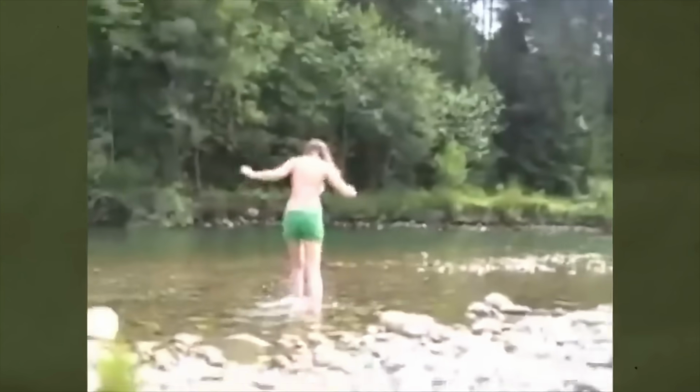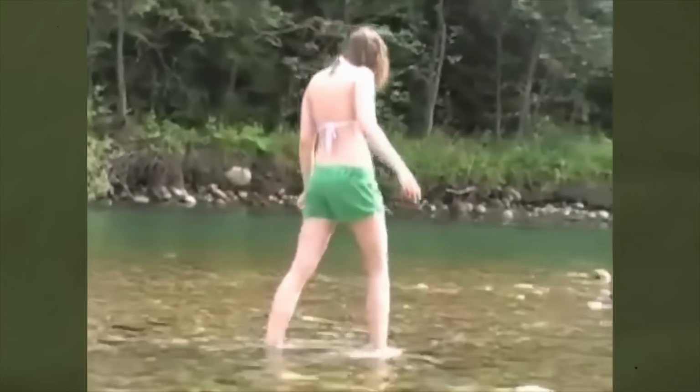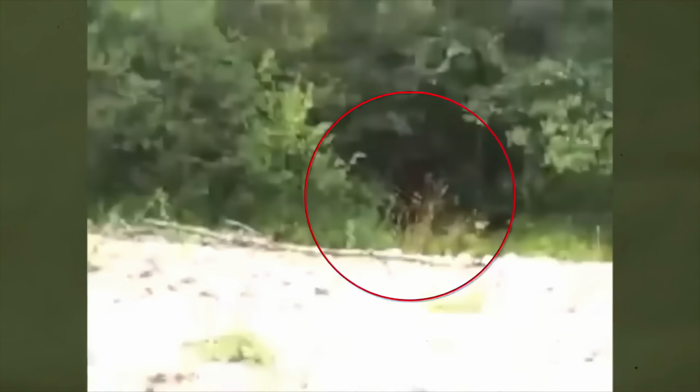The video was filmed along the Poland-Slovakia border. The person behind the camera seemed nervous, maybe even scared. And yeah, I would agree with that because the way the camera jerks and shakes while he's filming. Some claim the shaking was fake. Someone trying too hard to sell a hoax.